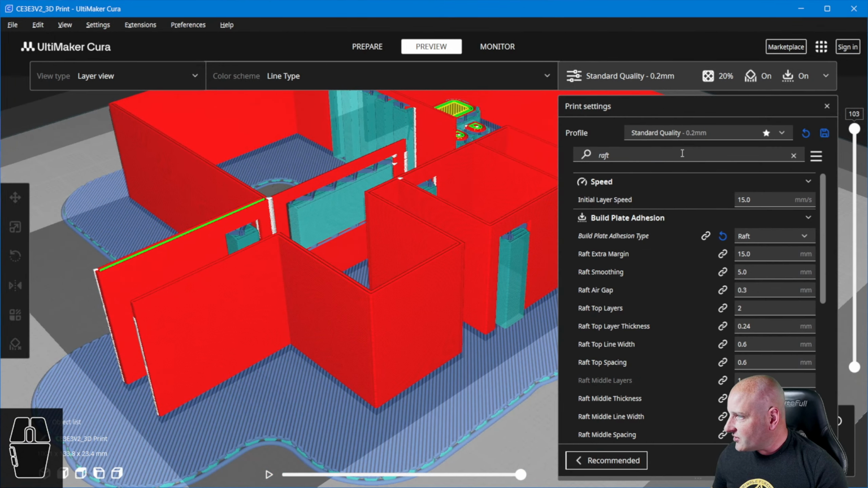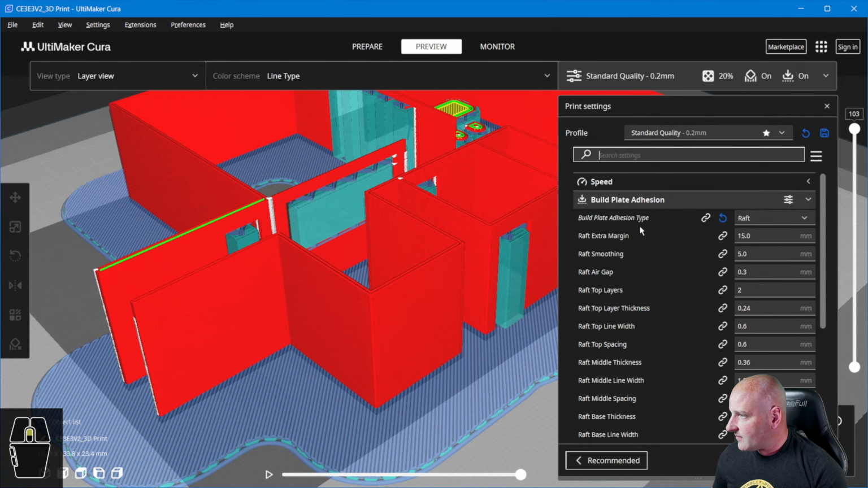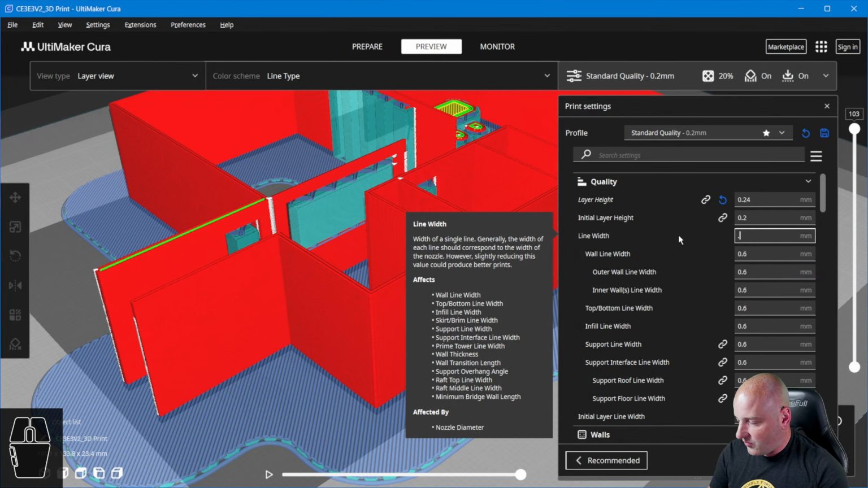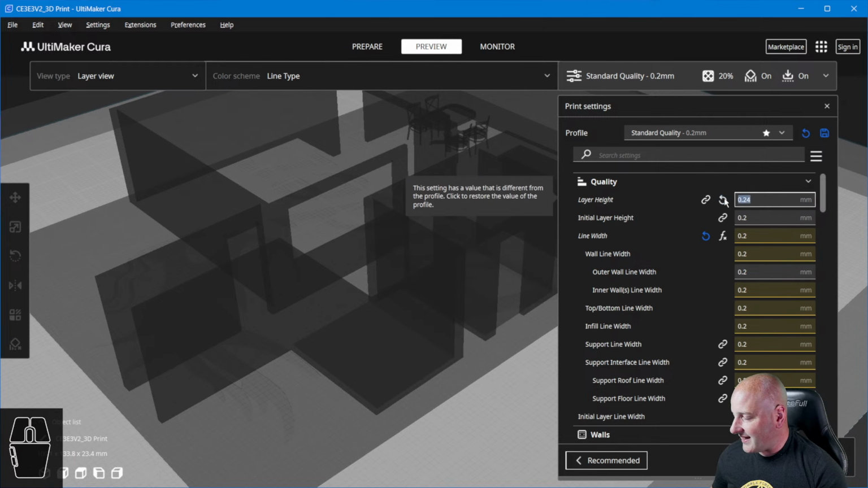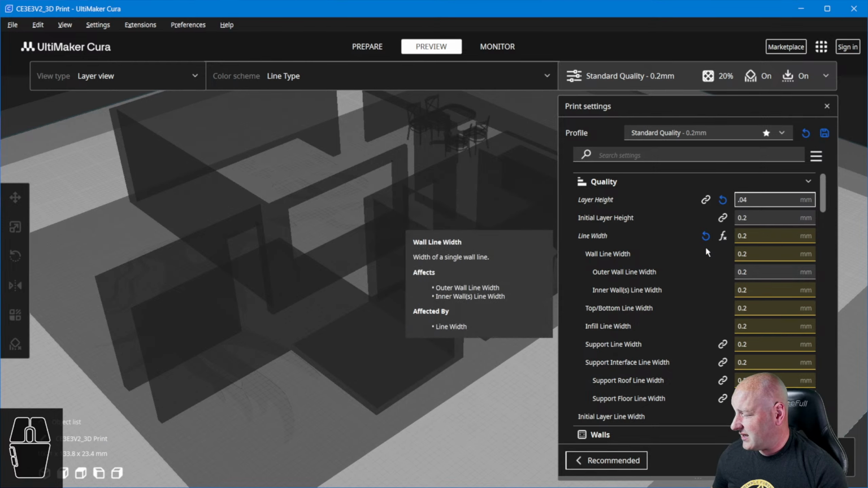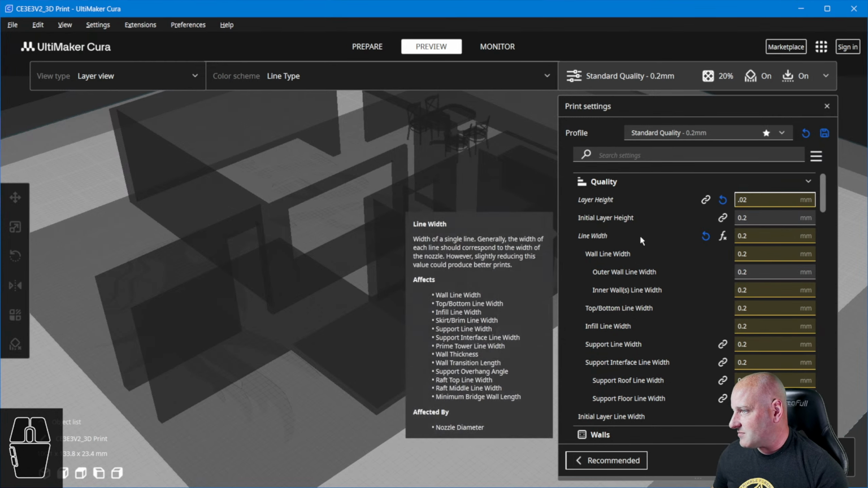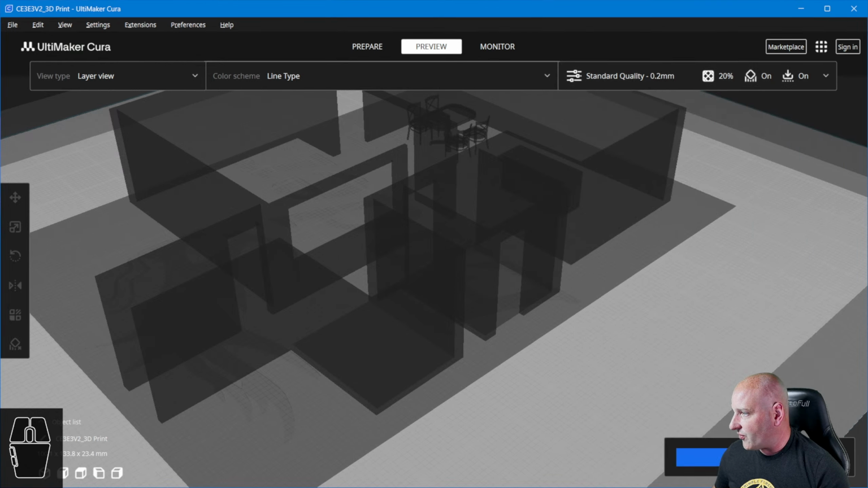I should see what my settings are here. Yeah, so this is a raft. Let me come back up to my layer height. Where's my line width? Yeah, it's 0.06. I'm going to use 0.2, so 0.2 of a millimeter for my height. I'm going to do 0.4, I'm going to use the same height as my line width here. So this would be a much higher quality print.